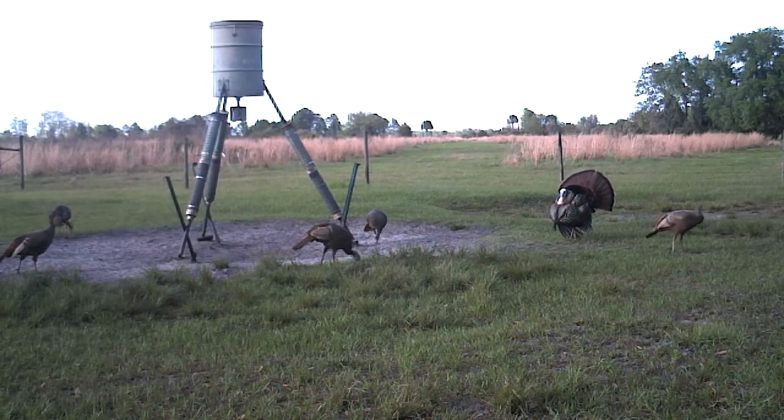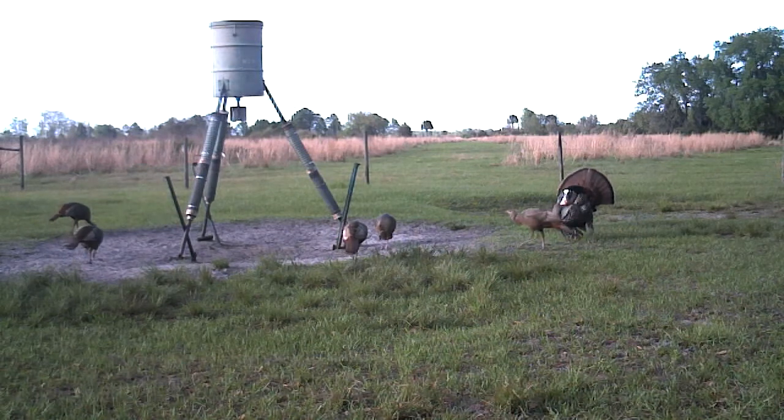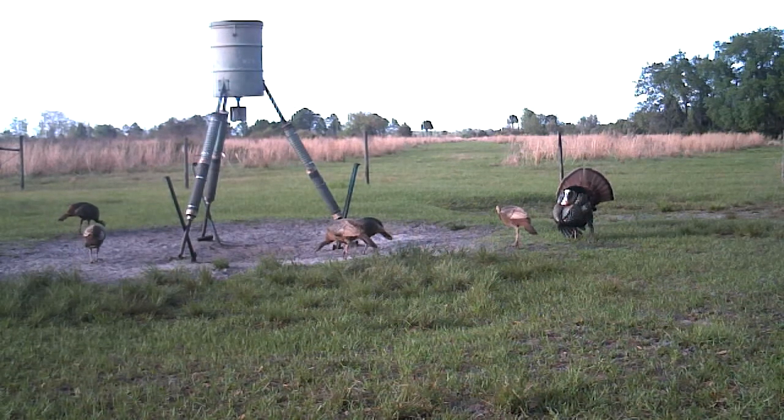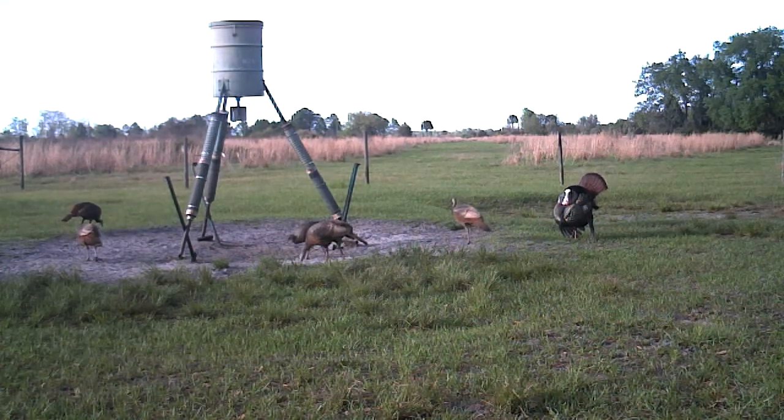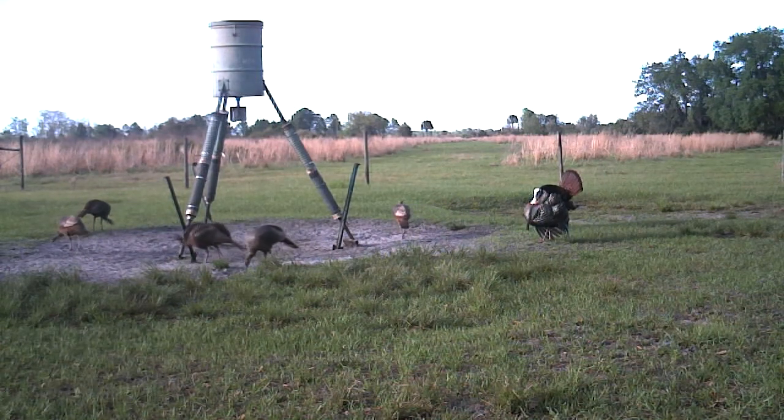And this is another day. We have that tom turkey. Right now he's got 5 hens in there. He's trying to look pretty for them. This is mating season, and it's also the beginning of spring turkey hunting season here in Central Florida.